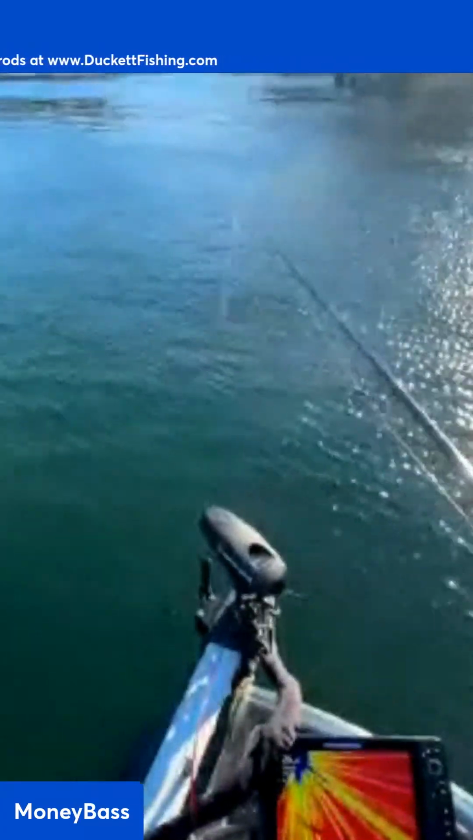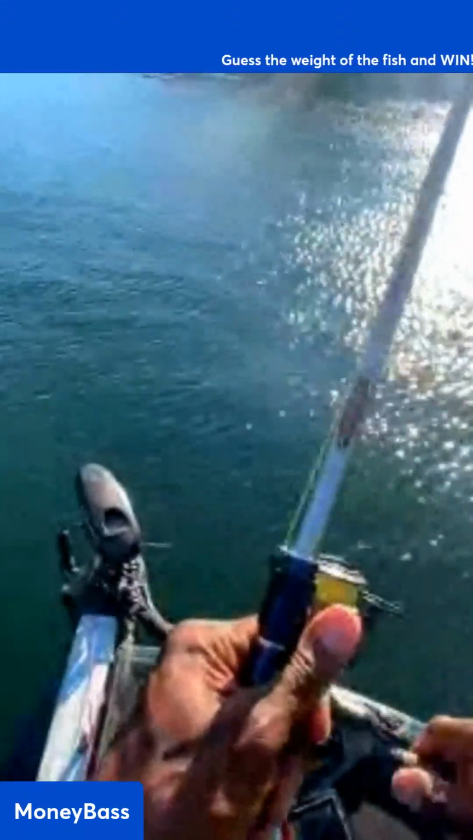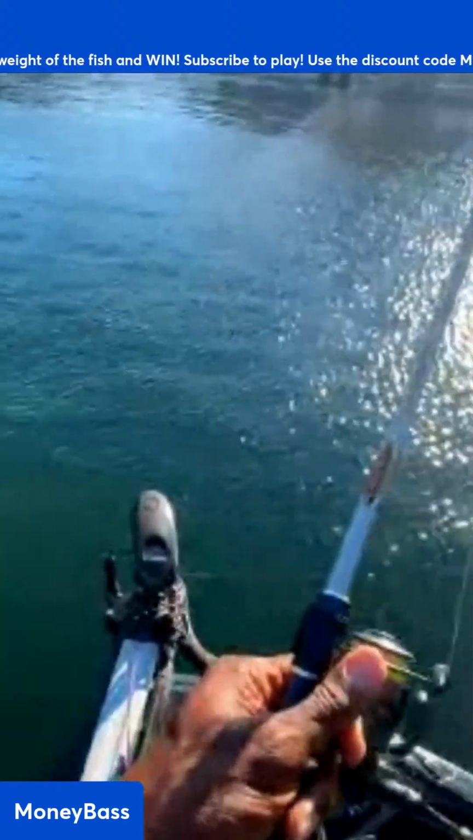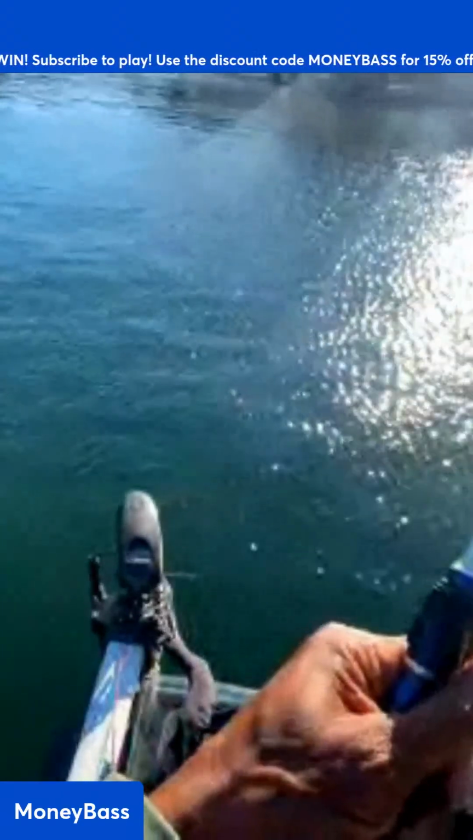When was the last time anybody that knows about Lanier, when was the last time you heard somebody catch a 7-pounder on Lanier? That's what I'm looking for, guys. Tomorrow, not today. Today we're just out here having a little fun.